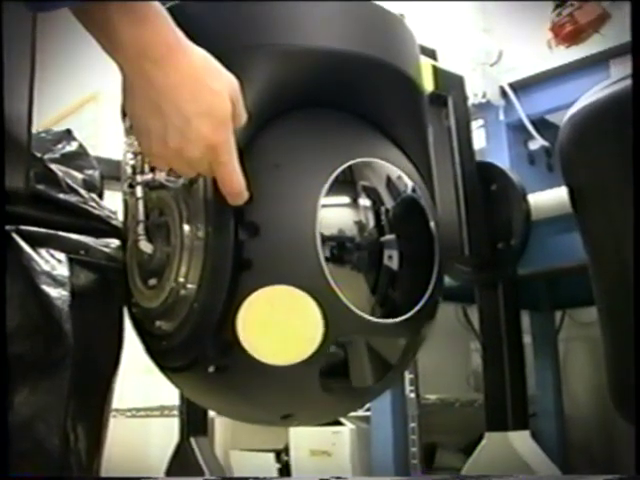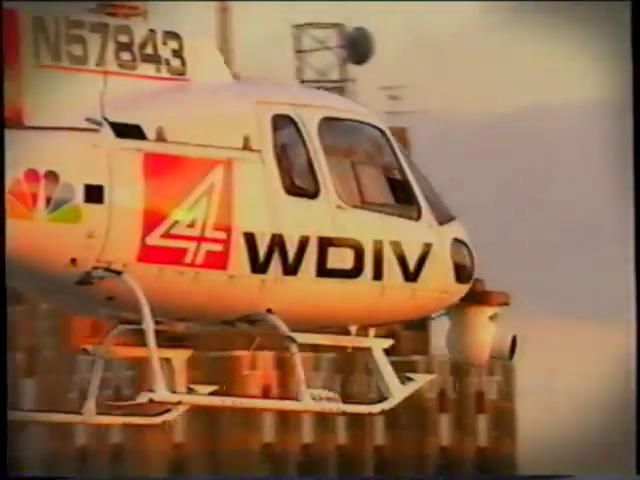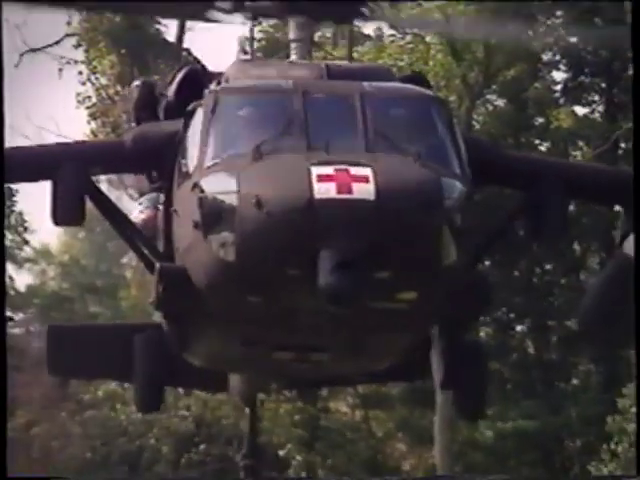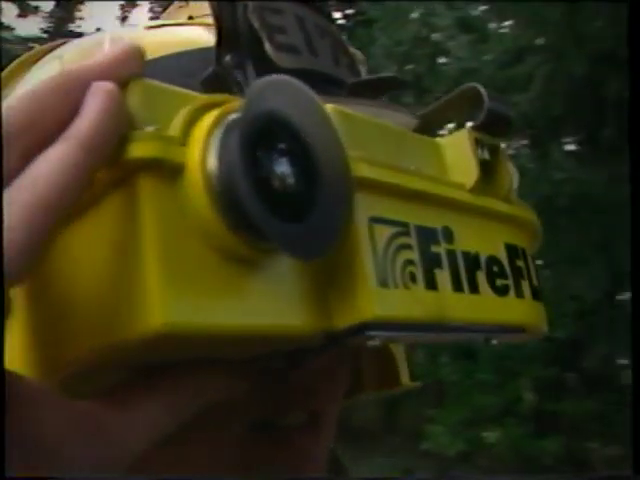In Portland, we focus on high-end airborne systems for government, public safety, and the broadcast industry. These products require high stability, high reliability, and mission robustness found in the Star Sapphire and Ultramedia product lines. Portland is also where we build the life-saving infrared imagers used by firefighters.